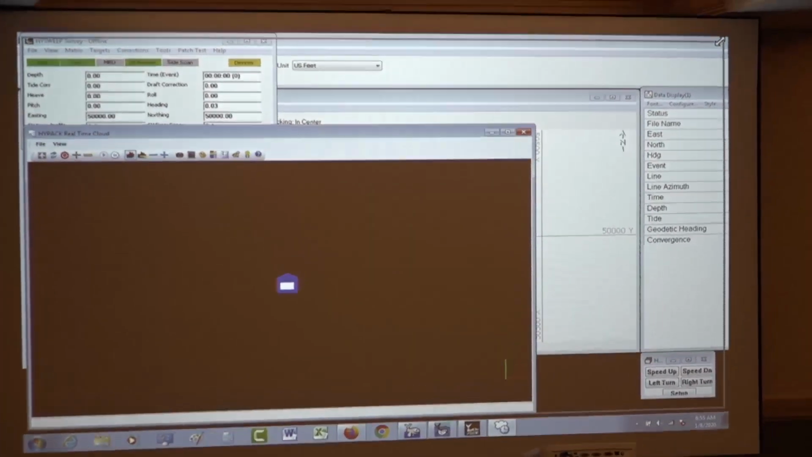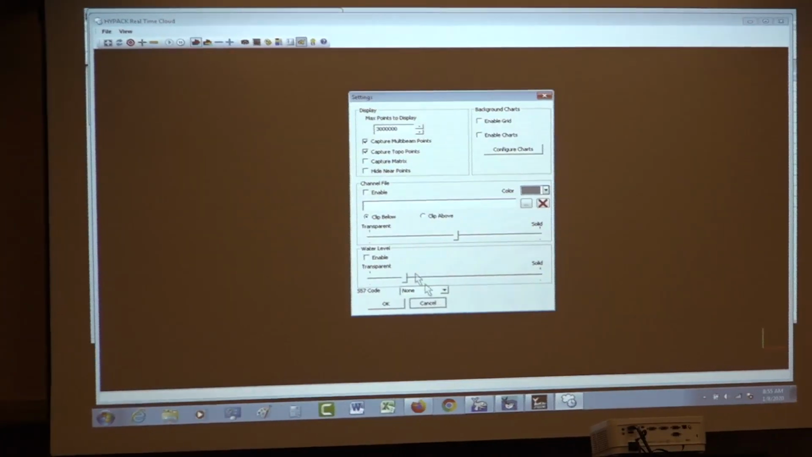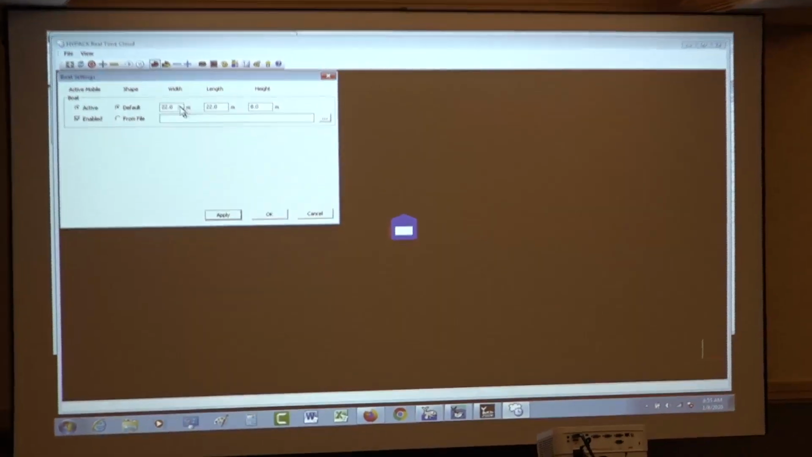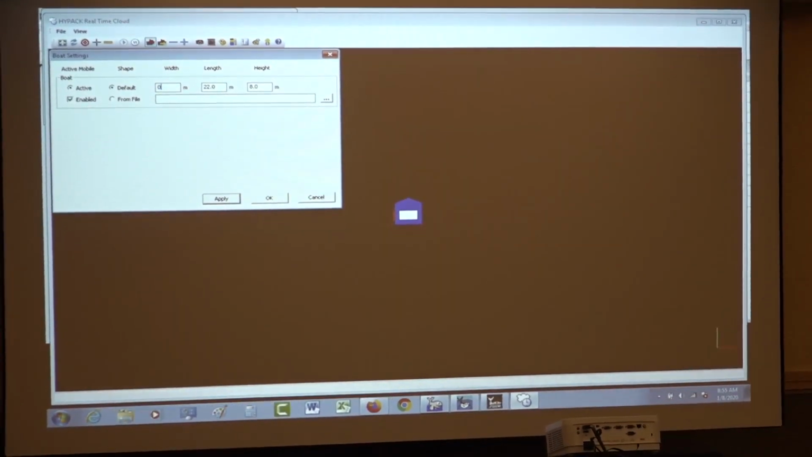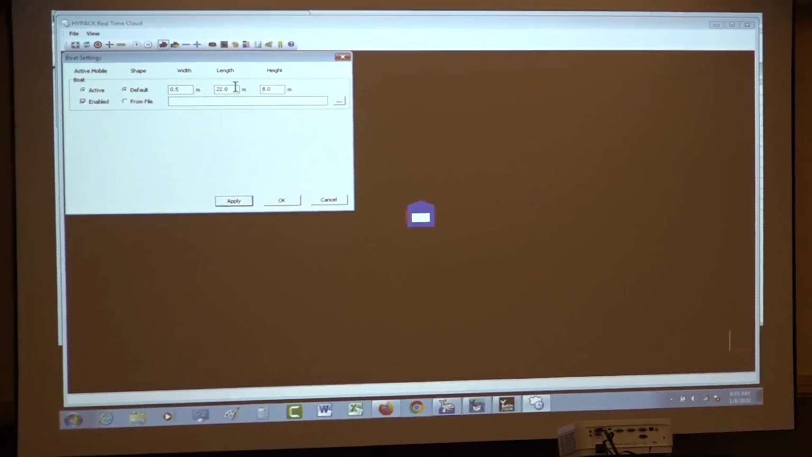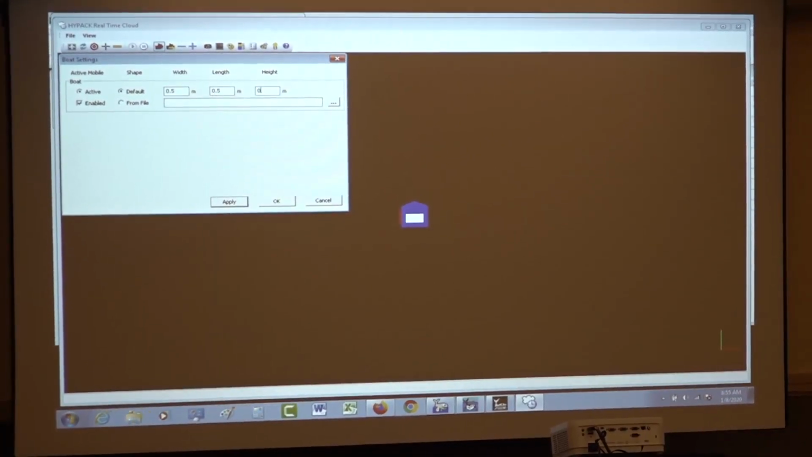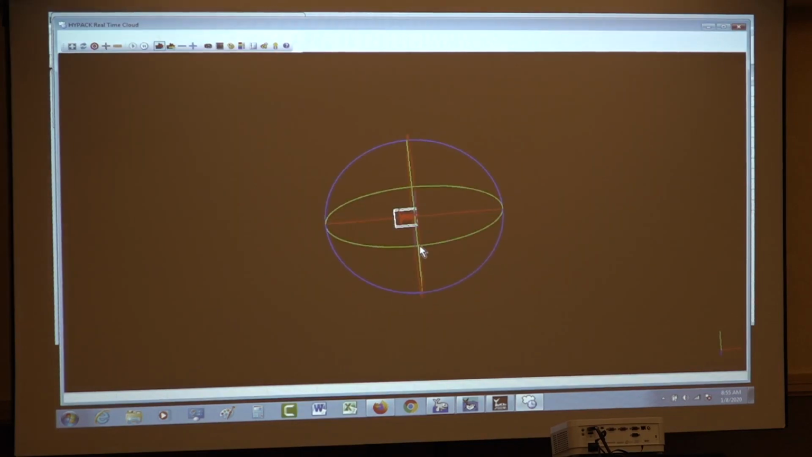And let's just expand this full screen. Change my boat settings to something like 0.5 width, 5.5 length, 5.5 height. All right. So here we are.